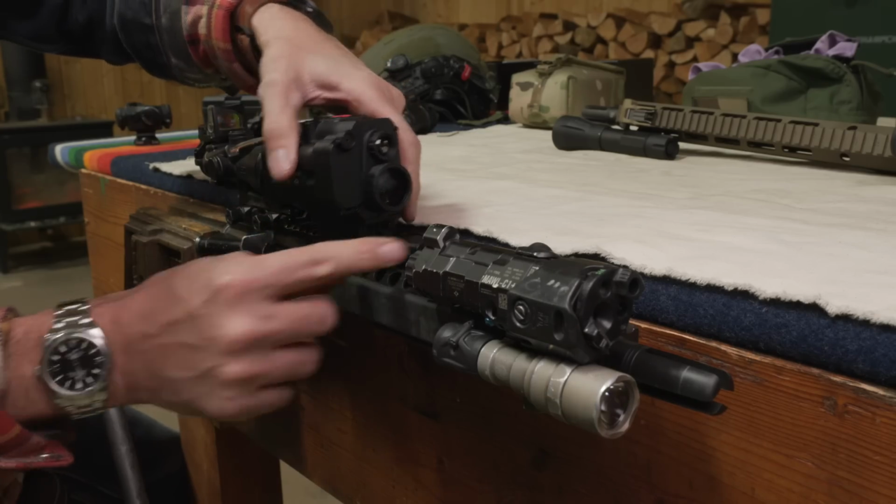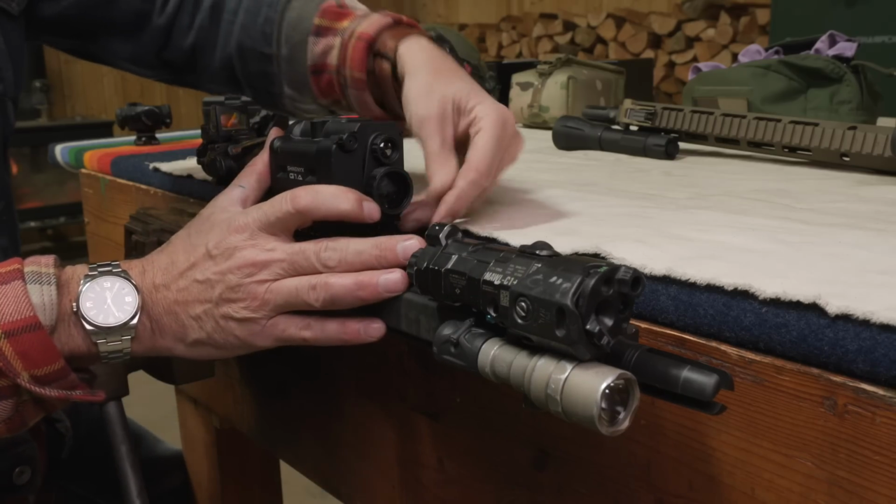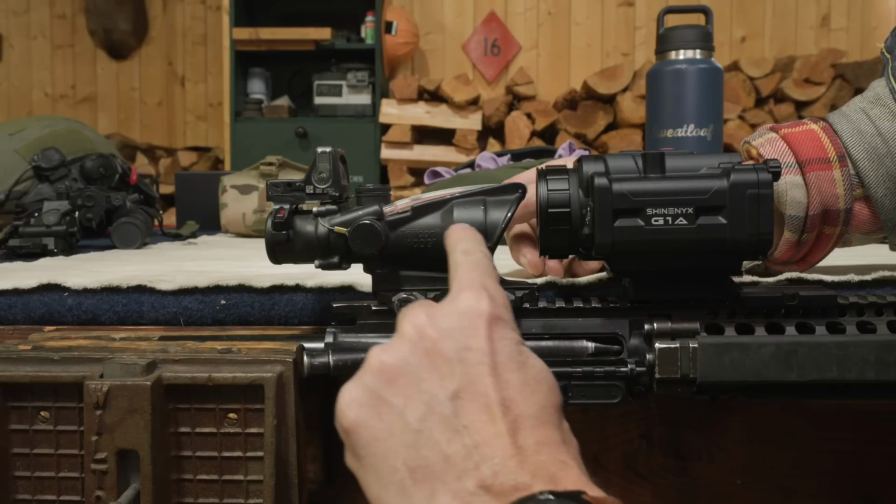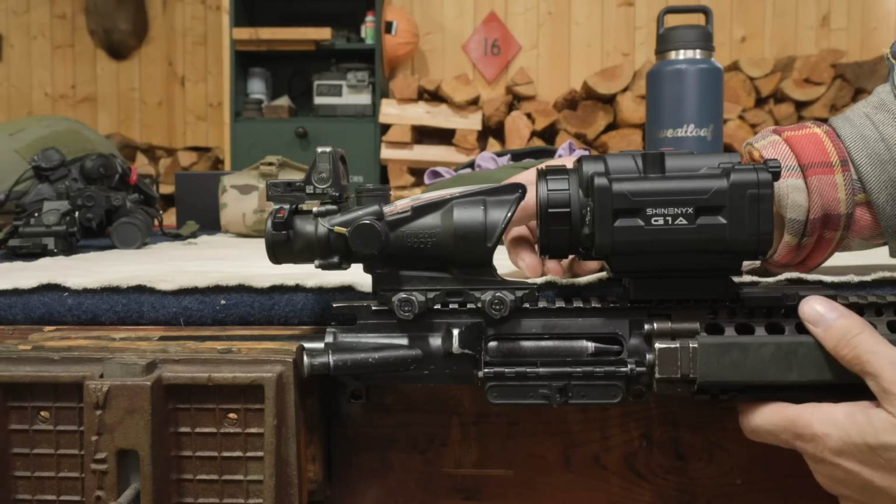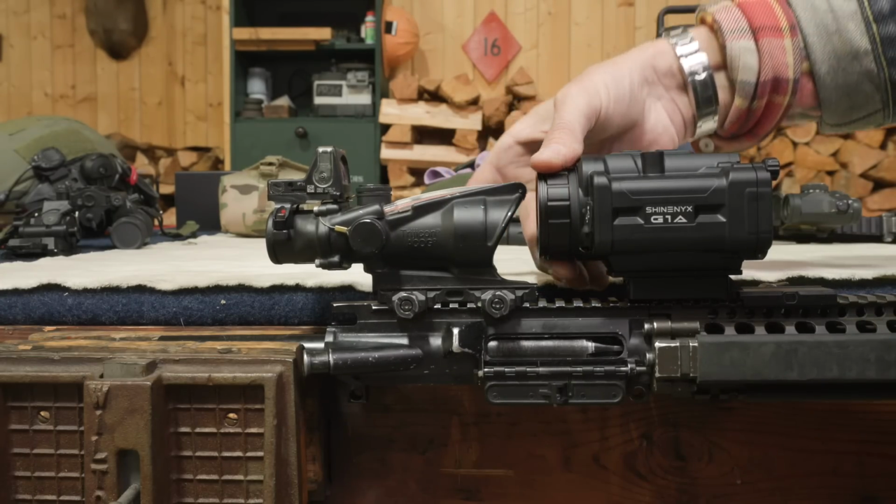So this will be the first time I've done this on a magnified optic. Center of that optic is going to be right in here, I'm guessing. So that's actually pretty close. But will it work when you magnify through it? I might have to change the diopter.